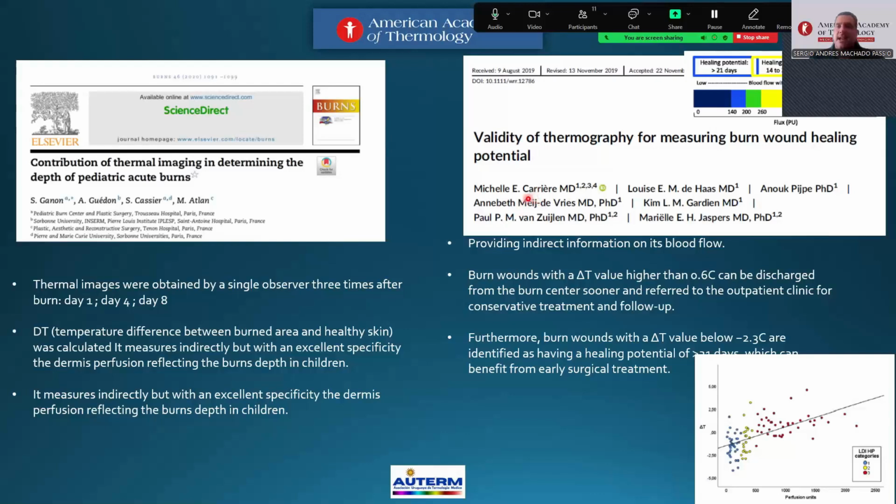Gannon, Michel Carrière, and the others, we have worked together the last 20 years about using the validity of thermography for measurement of burn healing potential.